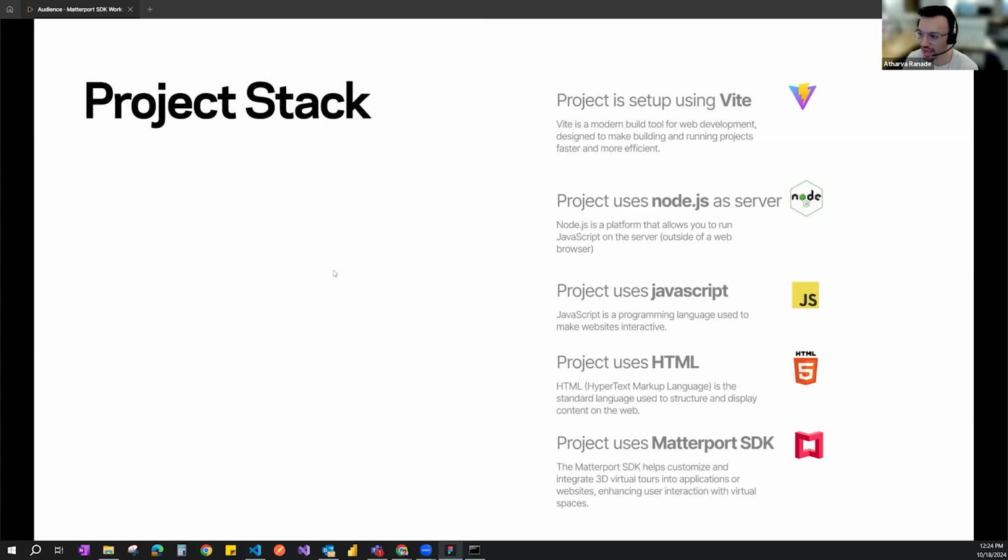And then we're using HTML and CSS to get the bare bones and the styling set up. For this project, there's not much CSS used, except for making all the buttons in a straight line. That was effectively it. And the last piece is the Matterport SDK, which allows us to integrate the 3D space into the web browser.